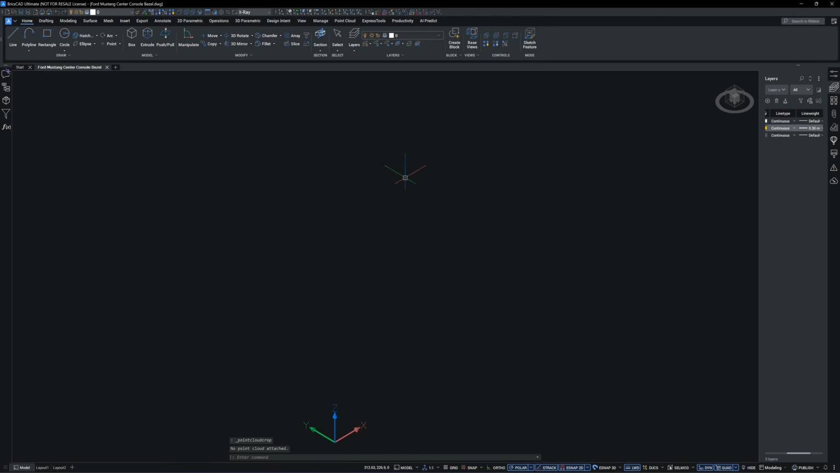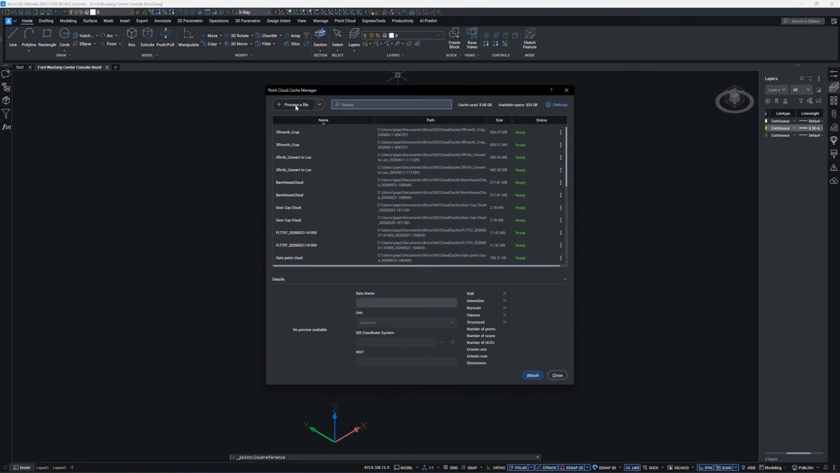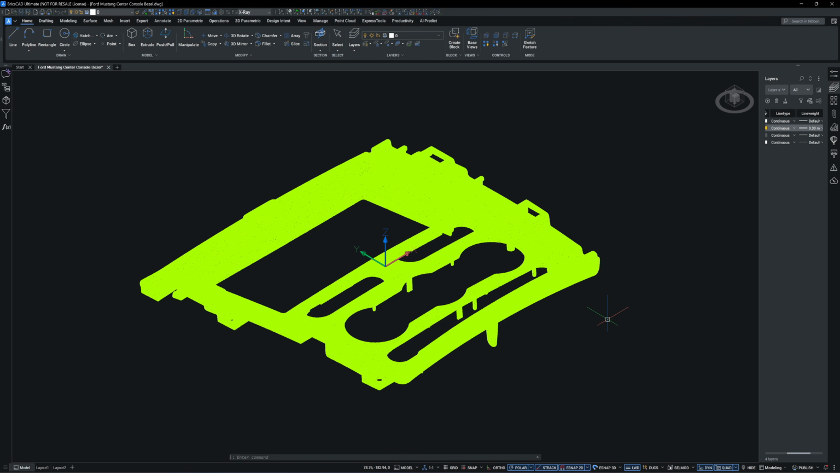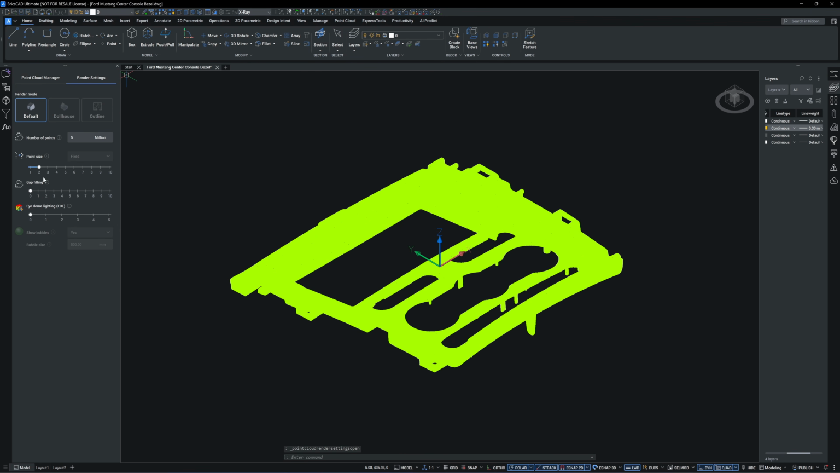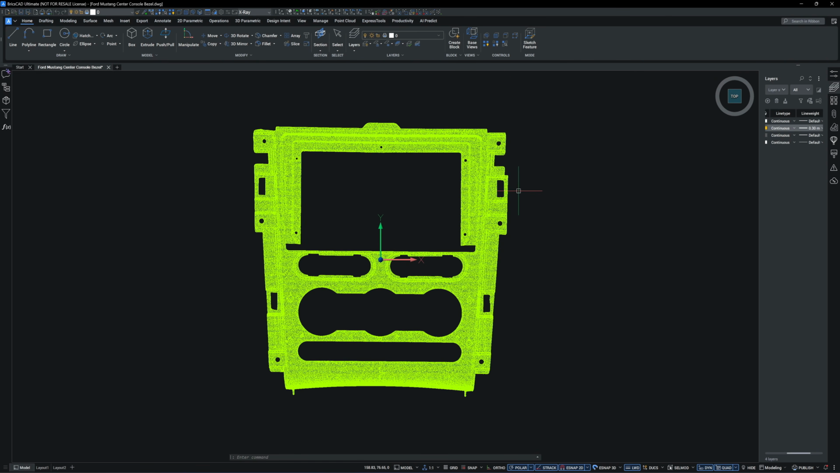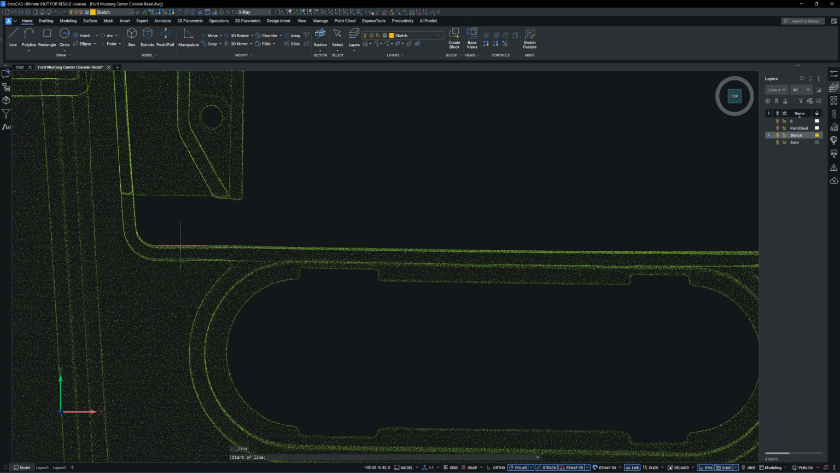Here's BricsCAD. I will provide the point cloud download link in the description in case you would like to follow along. This part isn't easy and isn't really suited for beginners. You will need some background in CAD modeling to keep up.